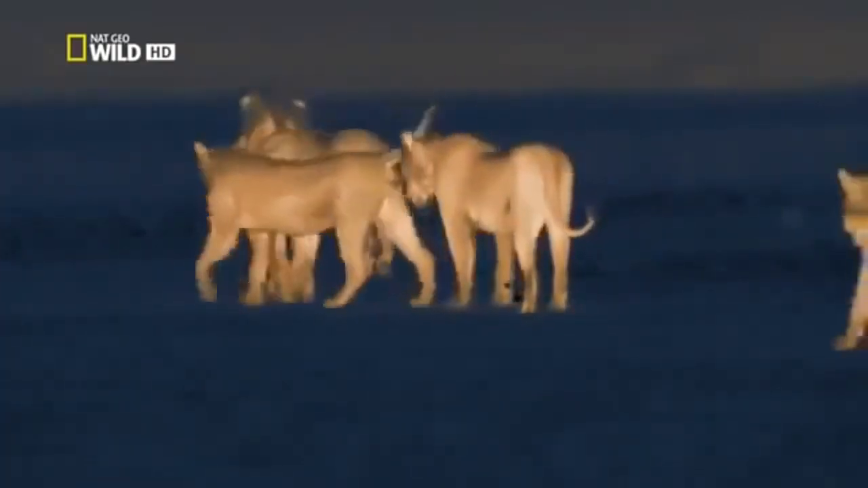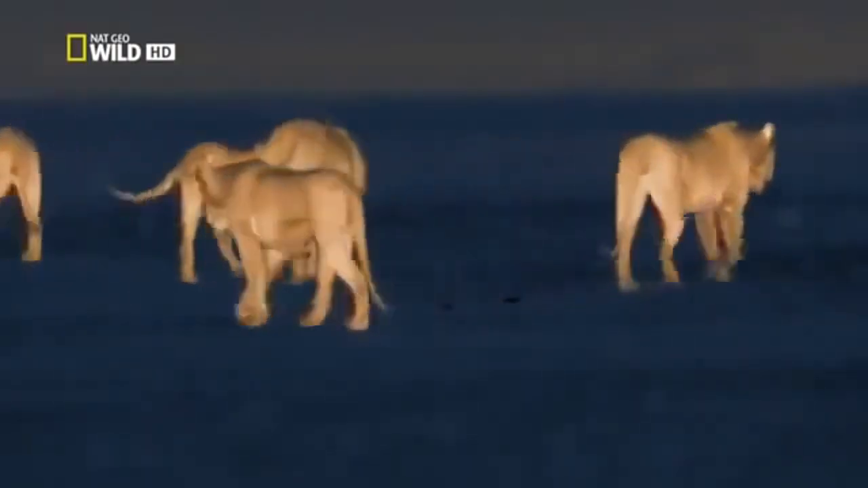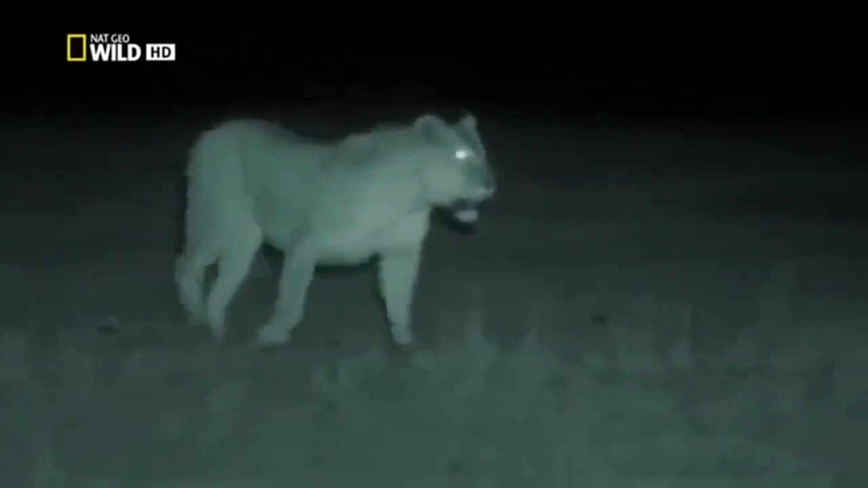Mum instructs her inept offspring to stay back this time, while she gets them all a good meal. She walks across the breeze to pick up the scent of the herd. As soon as she catches their smell, she turns towards them, into the wind.